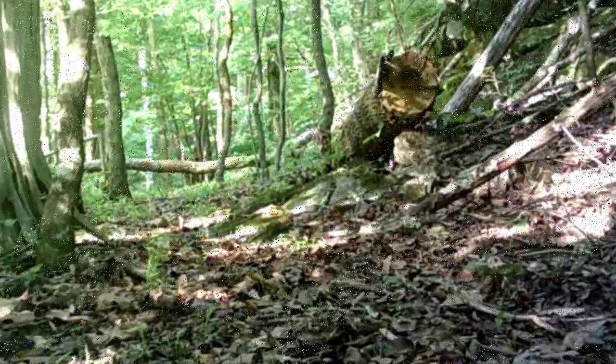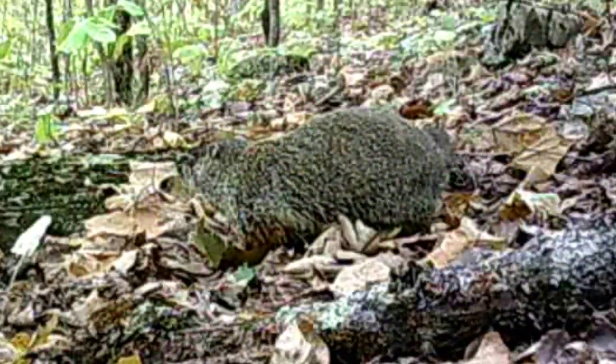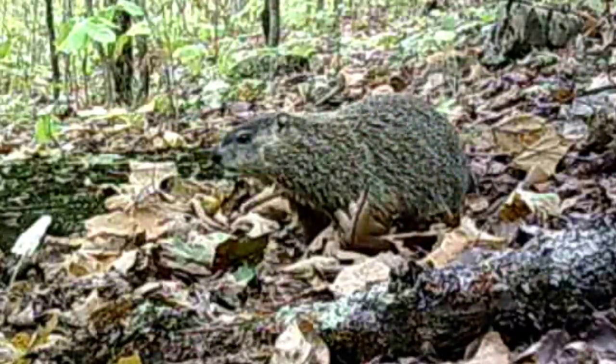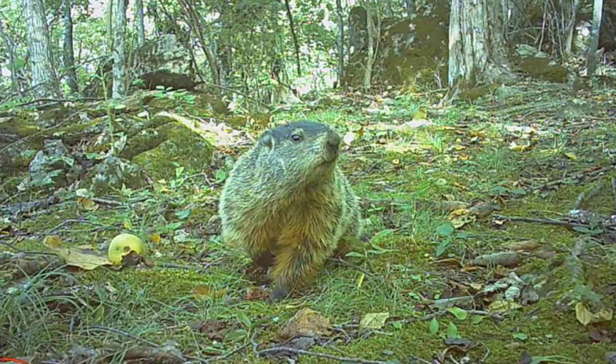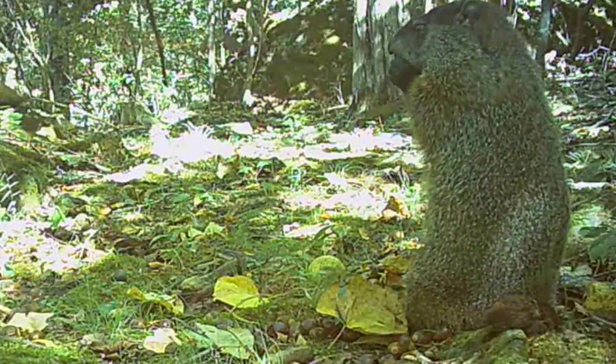I roam these ridges, find some tasty roots, nuts, tree bark, weeds even out in the fields. But I love to forage. And especially, I love acorns. You have to get them while you can because they don't last too long. Everything in the woods loves these acorns, so I have to fatten up on them before I take my nap